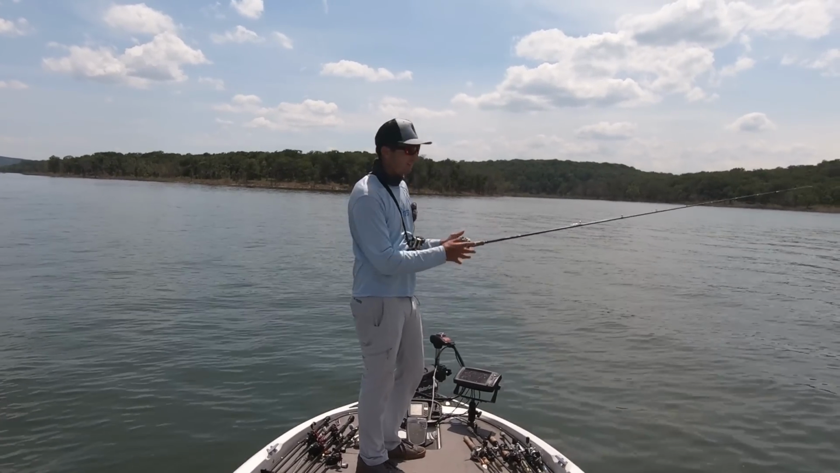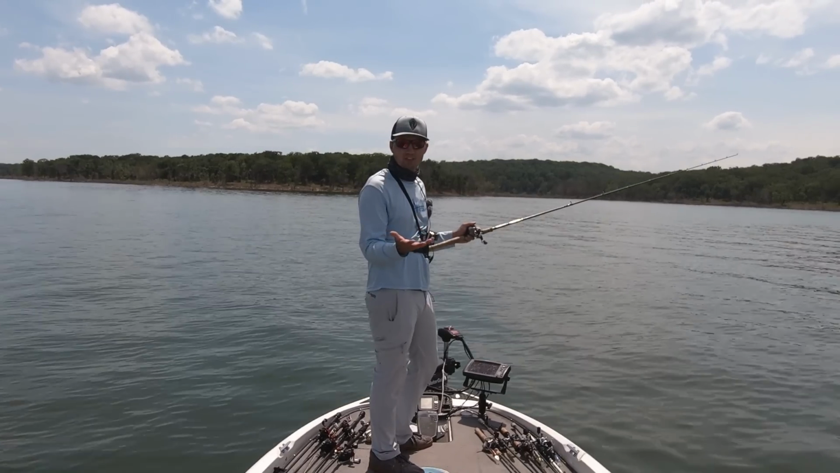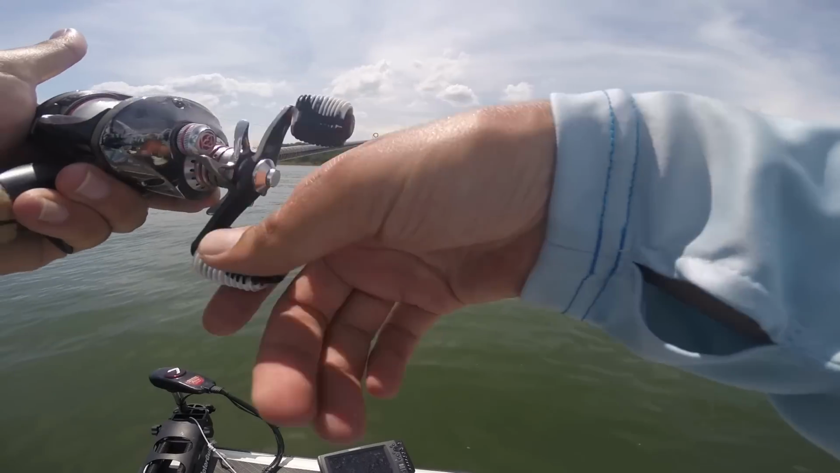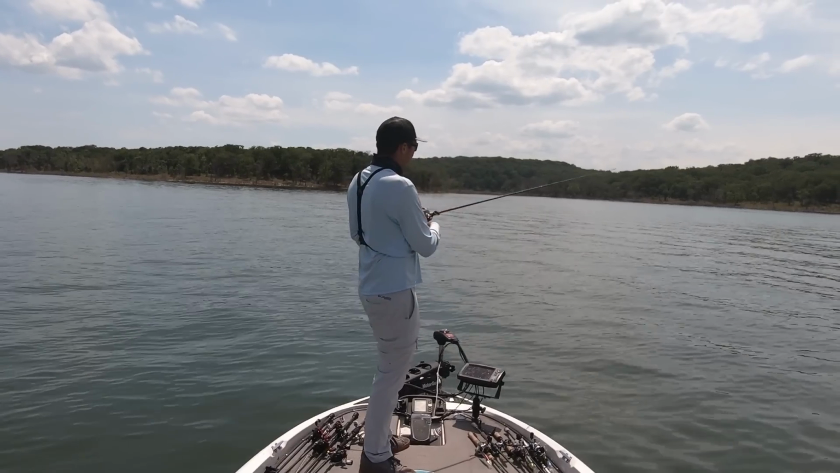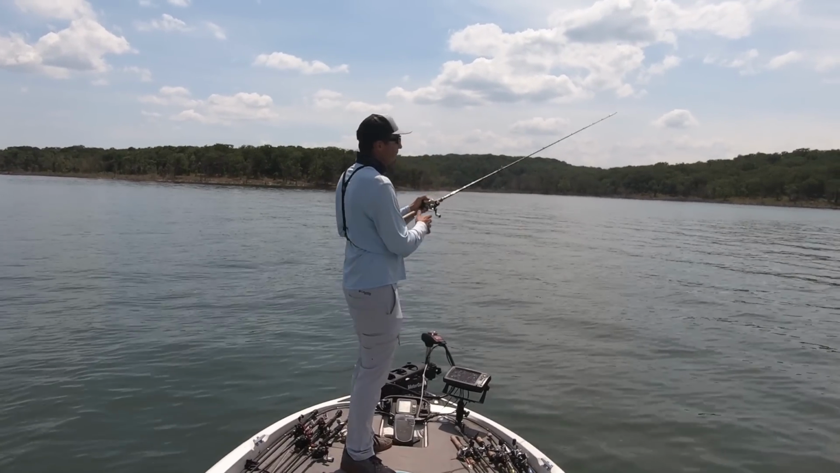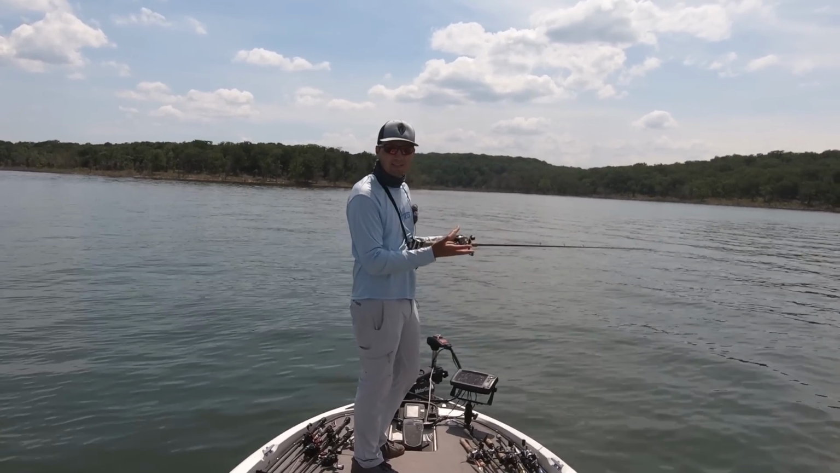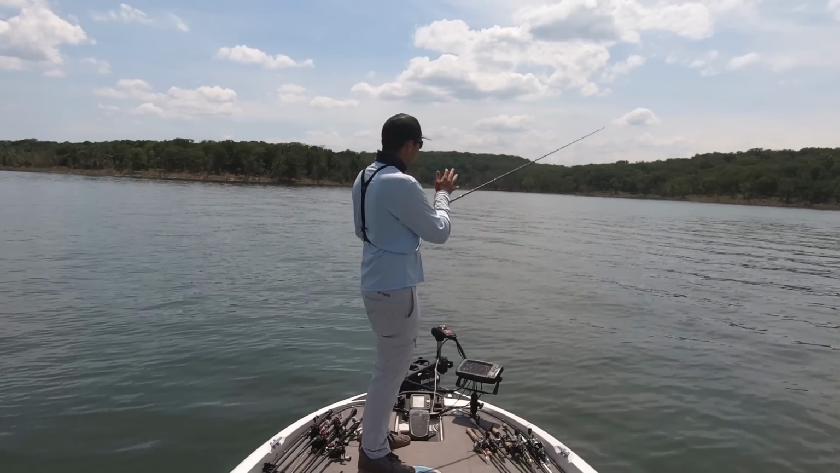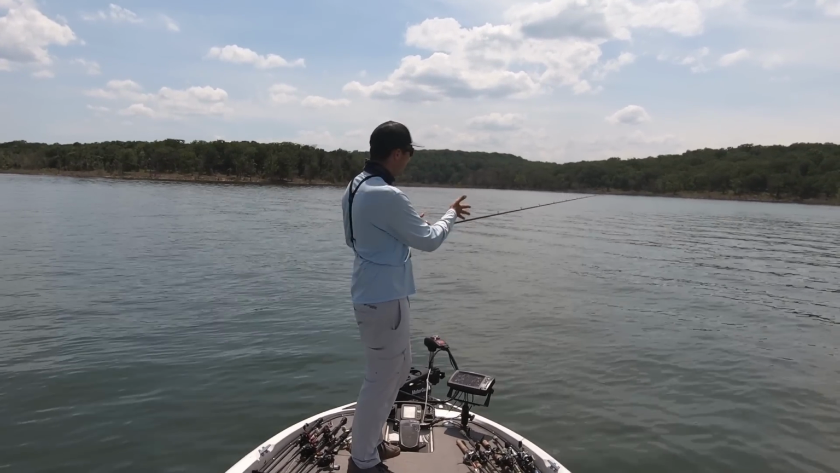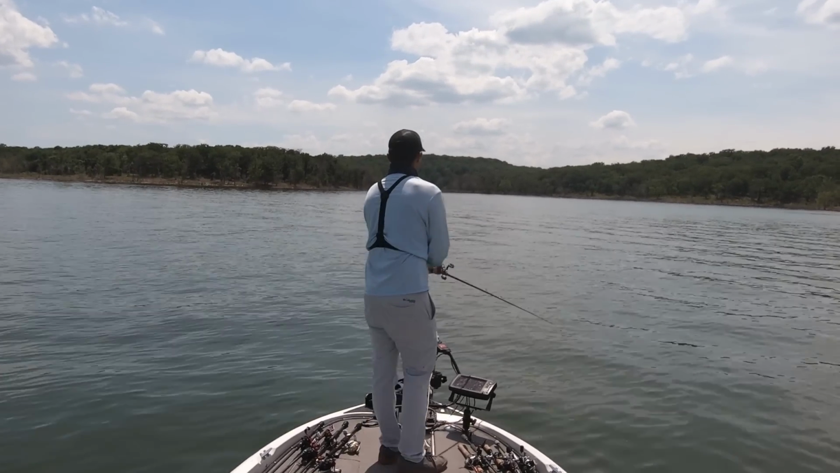That's just an accident. But what happens is that when they miss that spoon, a lot of times they'll think that they injured it. And so what I'll do is actually keep my spoon down there and just hop it a few feet off the bottom, but not nearly as erratically, and try to get that fish to come back and eat that spoon again. And a lot of times those bass are still in that same area and they think that that bait is now injured. And so if you just hop it a little bit softer in place right where they bit it, a lot of times they'll come back, eat it again, and you'll get that fish in the boat.